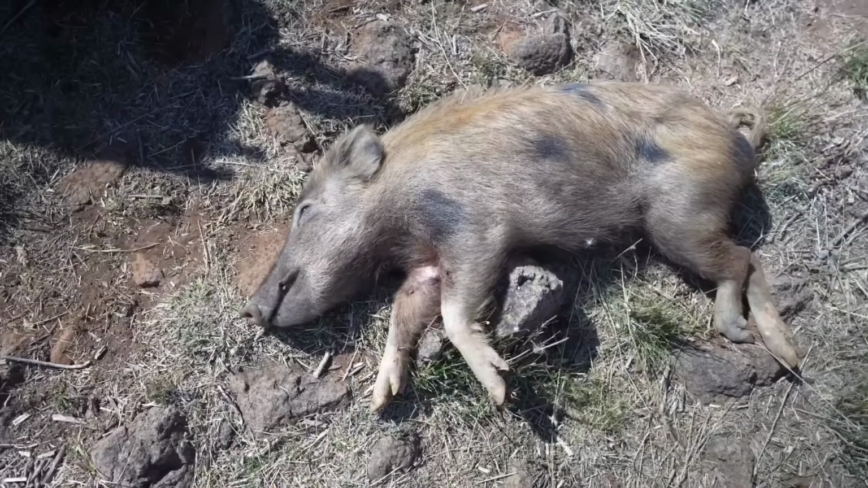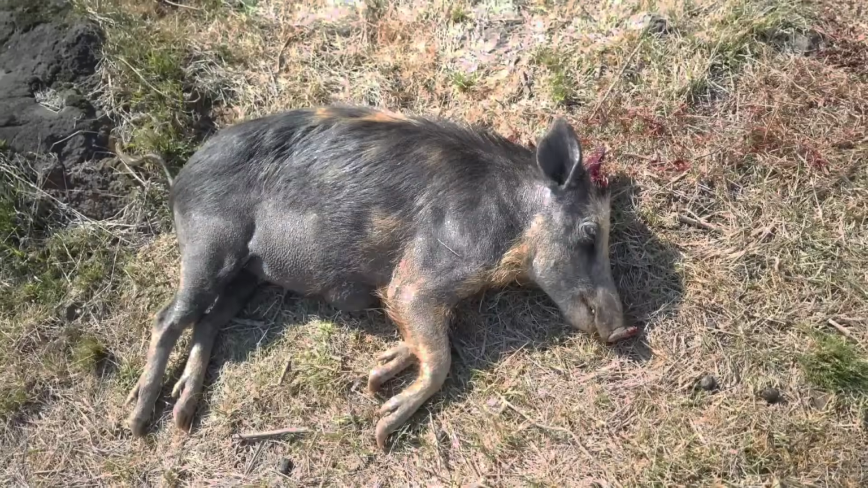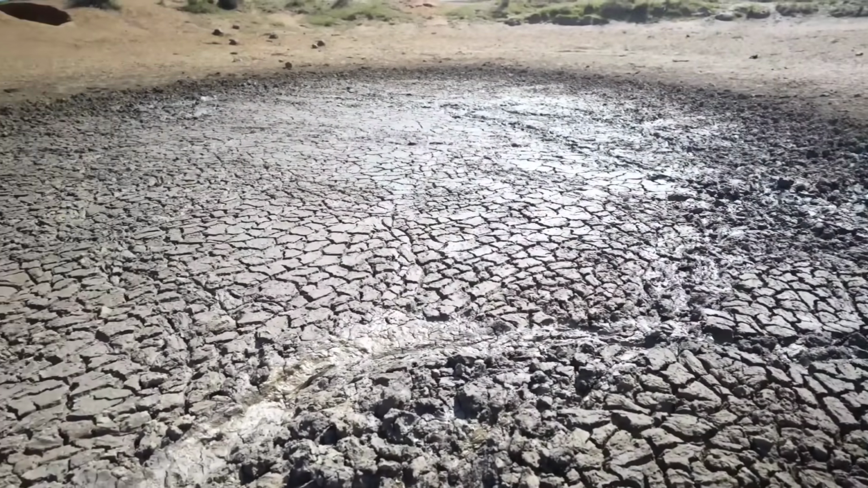I've just bumped these pigs out of the long grass. I was terribly uncomfortable on the bike with the slope that they were on, but I managed to get a couple. Clean headshot on this one, very nice. Looks like there's been a crocodile in this dry dam. Nope, it's been a pig in here trying to find a bit of water and mud to lay down in.